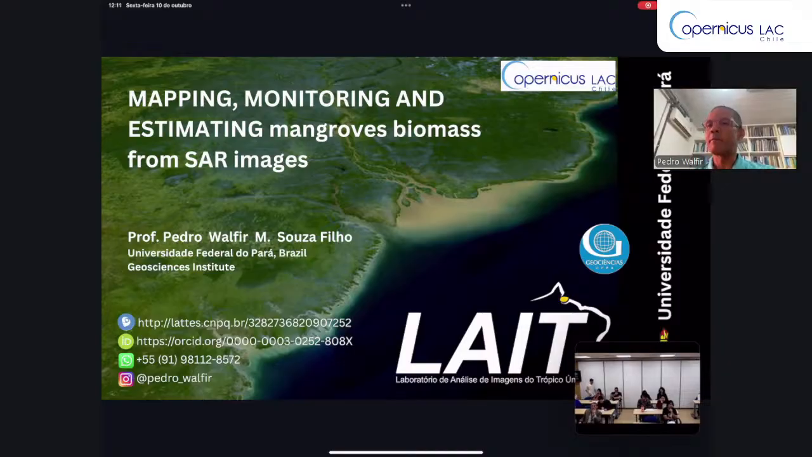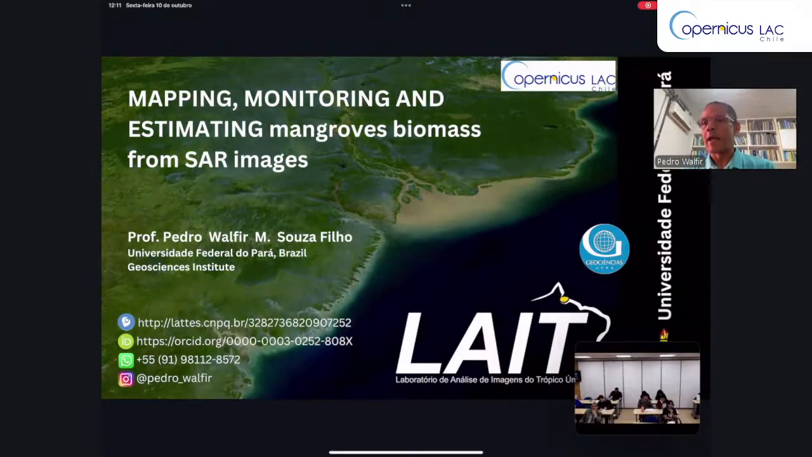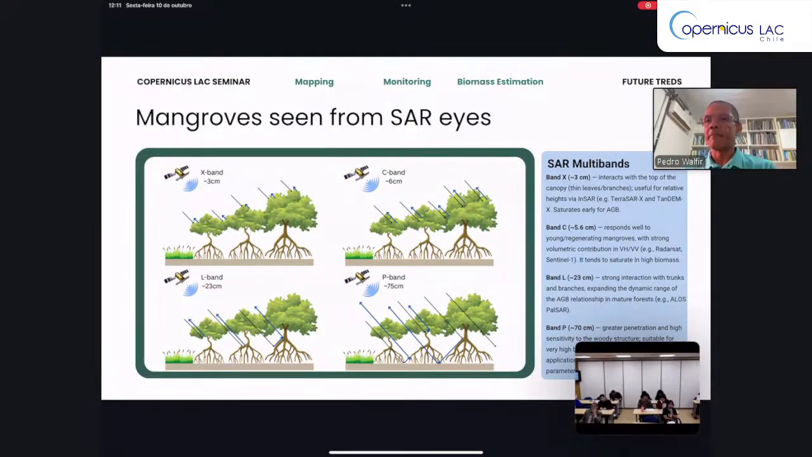I will talk to you about mapping, monitoring, and estimating mangrove biomass from SAR images. It's an initiative to attend the BIOMASS project, to estimate the biomass using satellites in BIOMASS. And so we are in the loop.